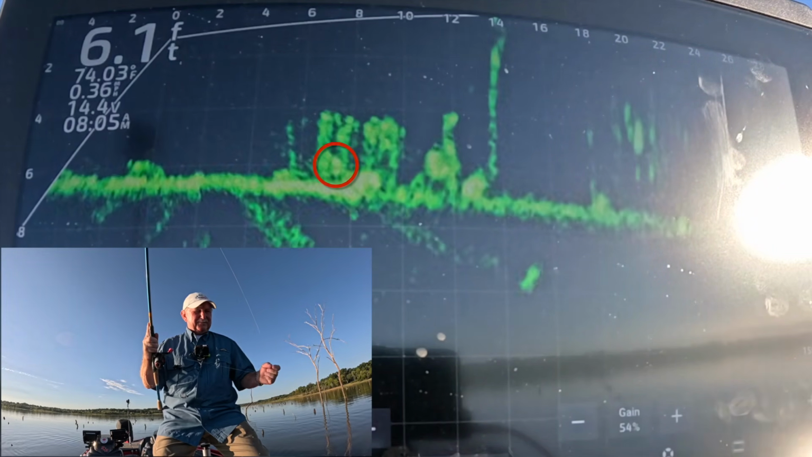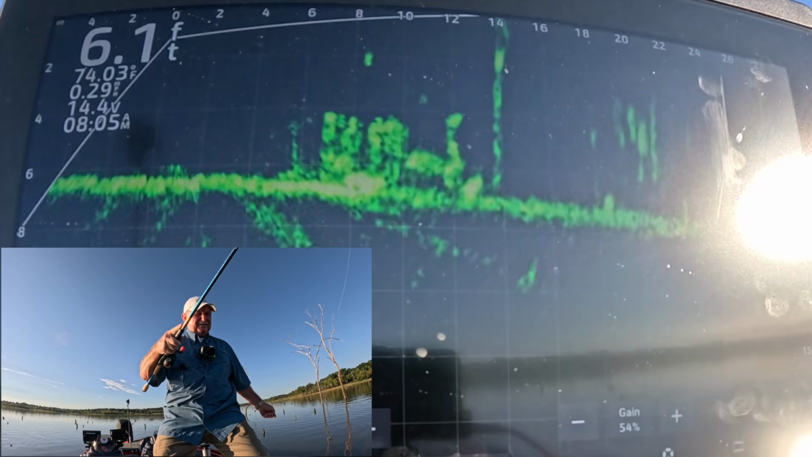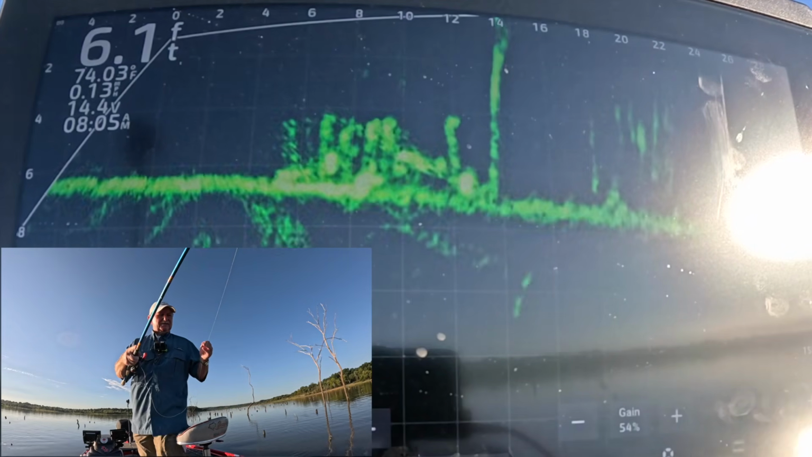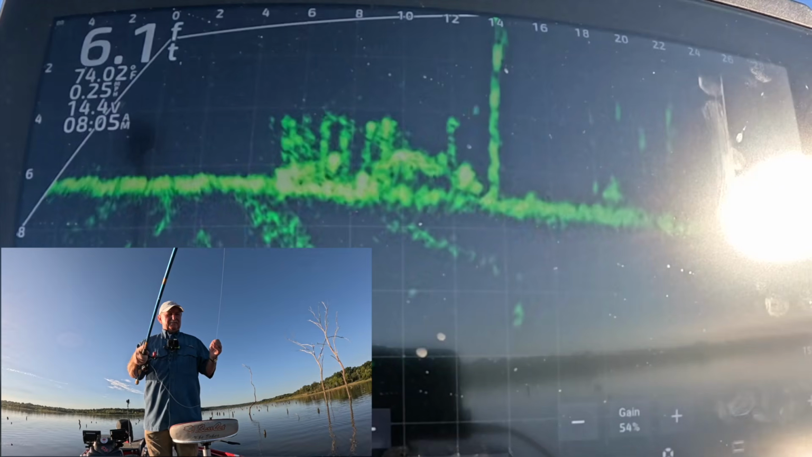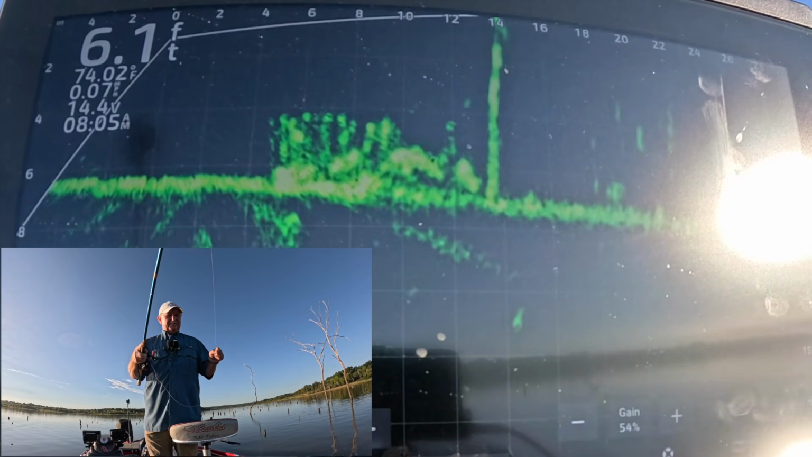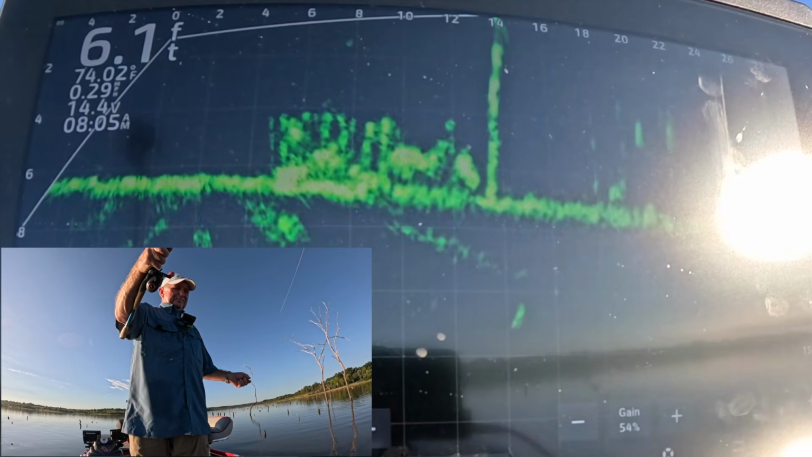There's one right there, bright spot in there right at 7 feet. 8 feet now. I'm going right down. I'm past him a little bit. Right there. Come up out of it, see where my jig is. Oh, I'm way off.